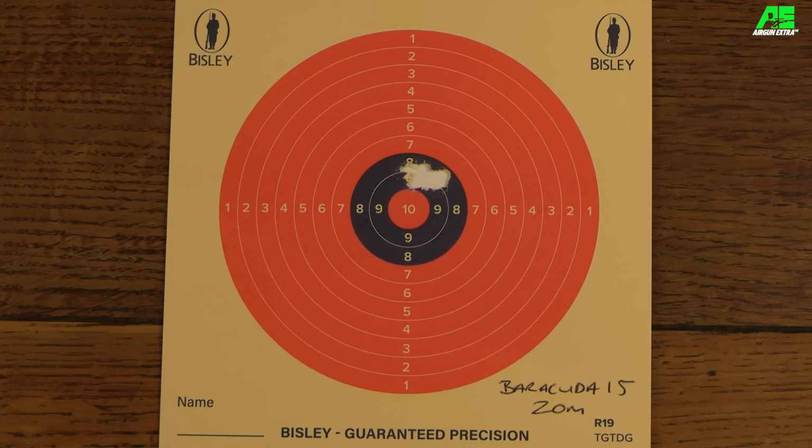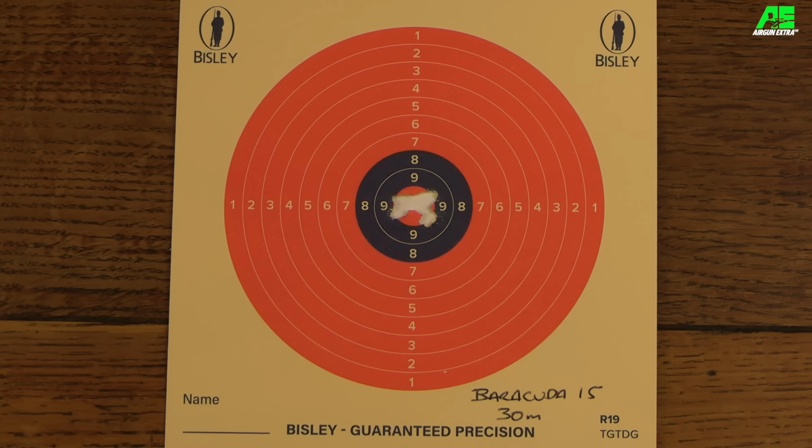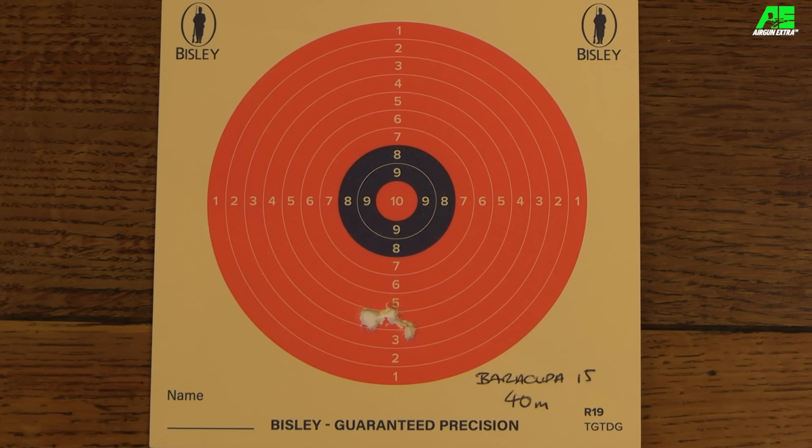So here is what the H&N Baracuda 15 did working from a 30 metre zero. At 20 metres, they produced a 5-shot group measuring 16mm from centre to centre, and that was striking about 13mm high. At 30 metres, obviously the group was bang on zero, and that was just 18mm from centre to centre. At 40 metres, the group is just 19mm from centre to centre and has dropped about 38mm from that 30 metre zero.